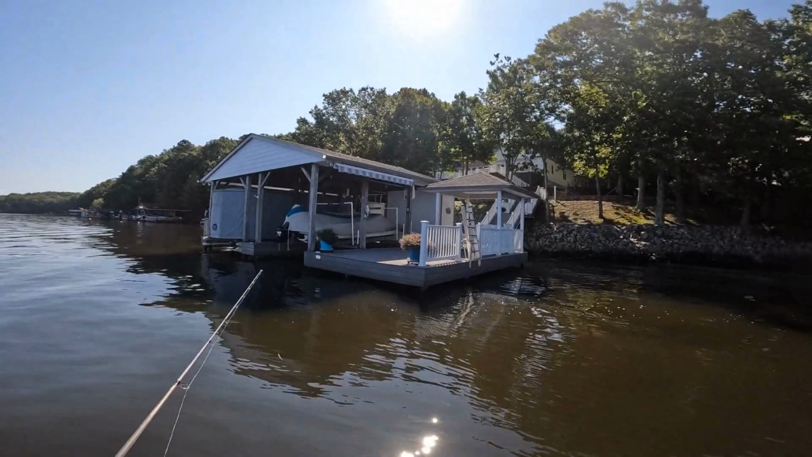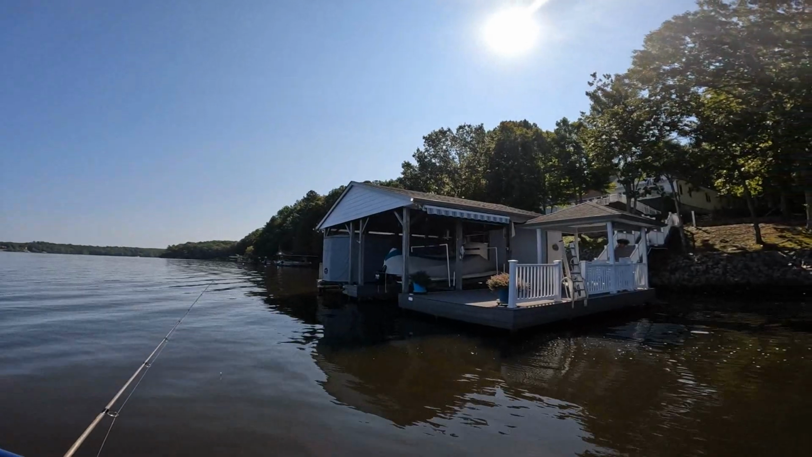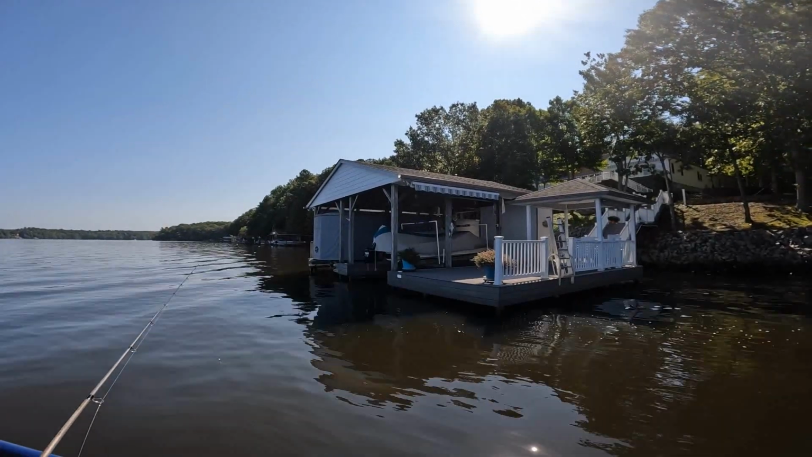There you go. Appreciate y'all. Check out Lake Country Baits. This is the Fathead Minnow. It comes in quite a few colors. Good when you're downsized, good when the fishing's tough.